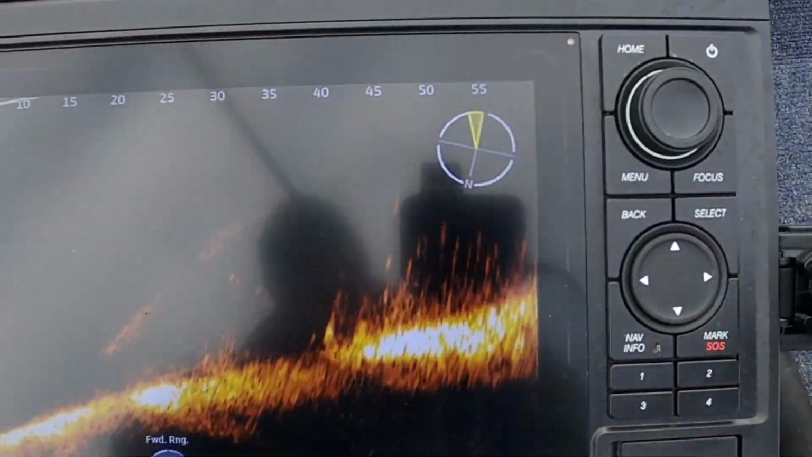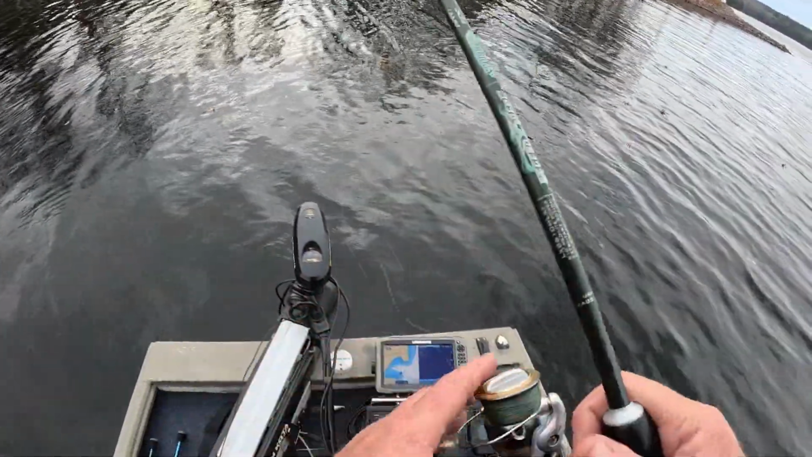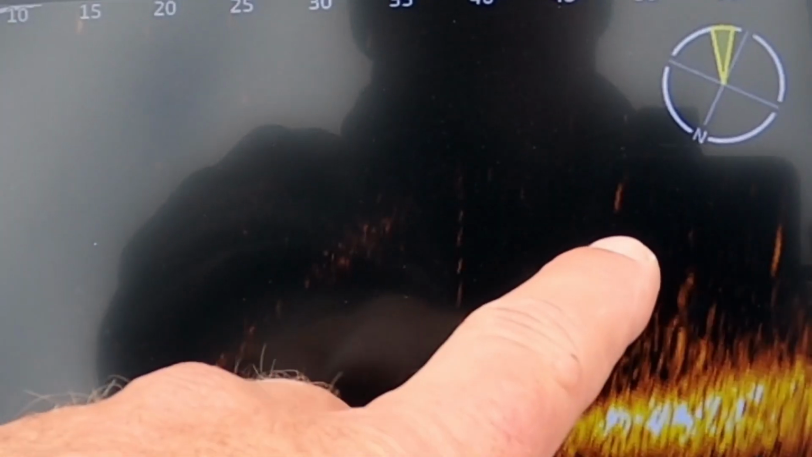All right, let's cast at that brush pile right there. Got some crappies on it. There's my bait coming down right there. It shows up better than the other one for sure. It's got a hotter return. Yeah, you can see it quite a bit better, in my opinion.